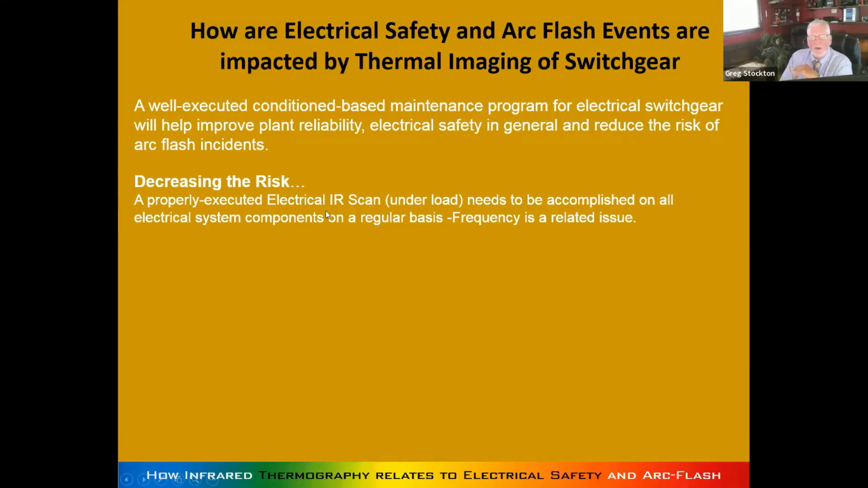And you're decreasing the risk because you're doing it on a frequency. Now, I know some codes might say 1 year, 2 year, but it doesn't really matter. When you go in and do a survey, you assess what you found in the place at that moment. And there's a lot of things you need to think about, especially with loading.